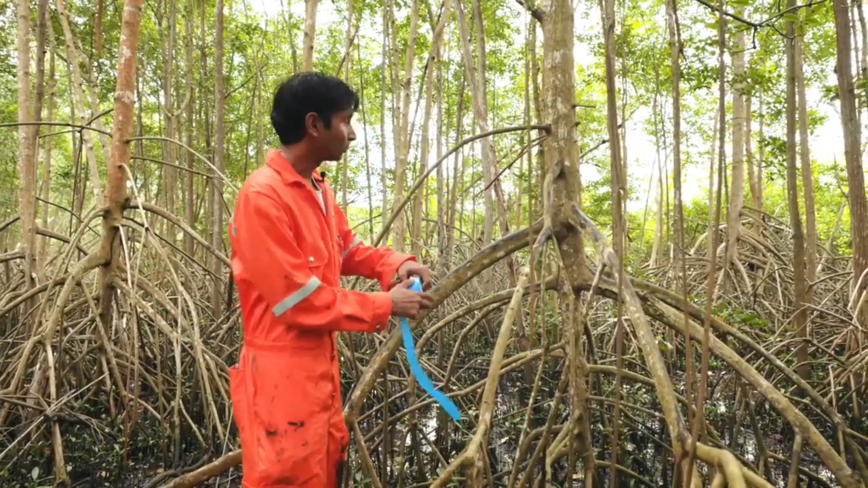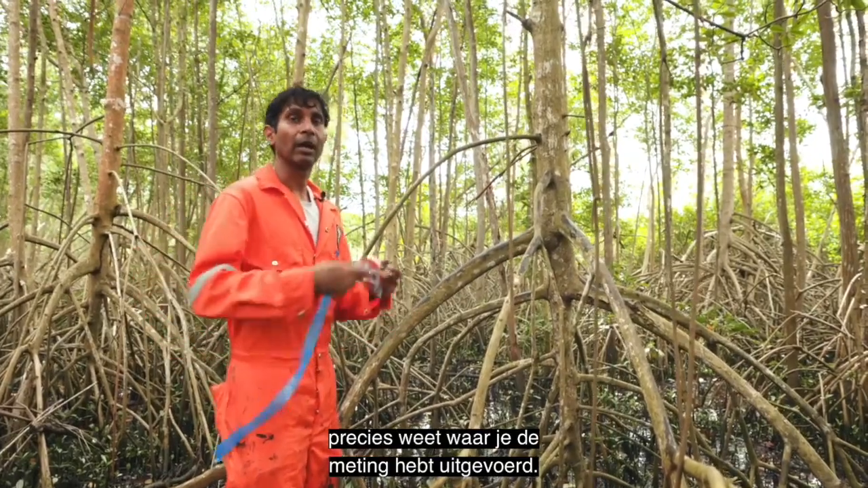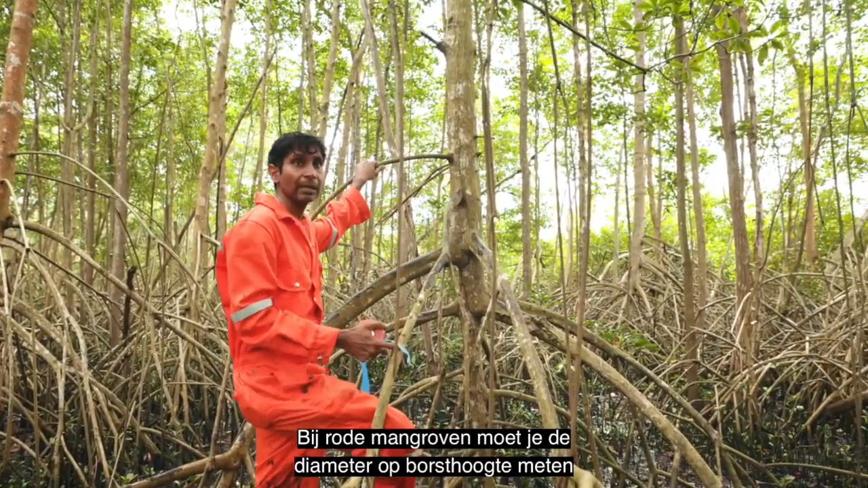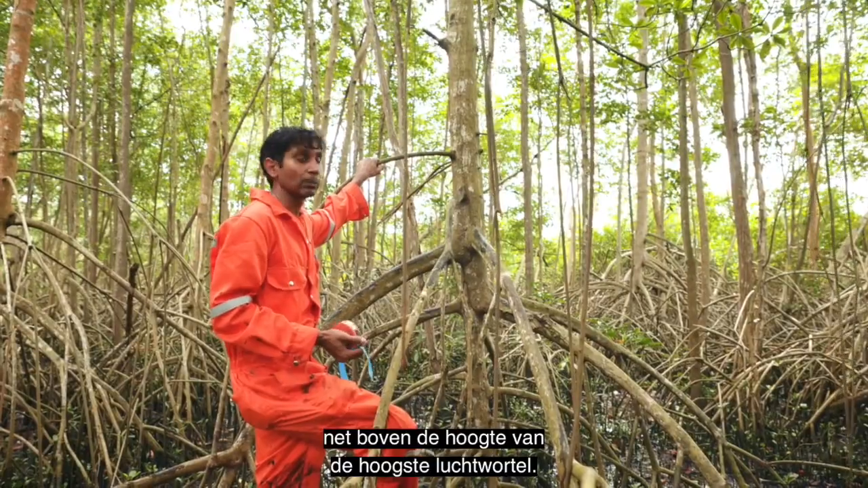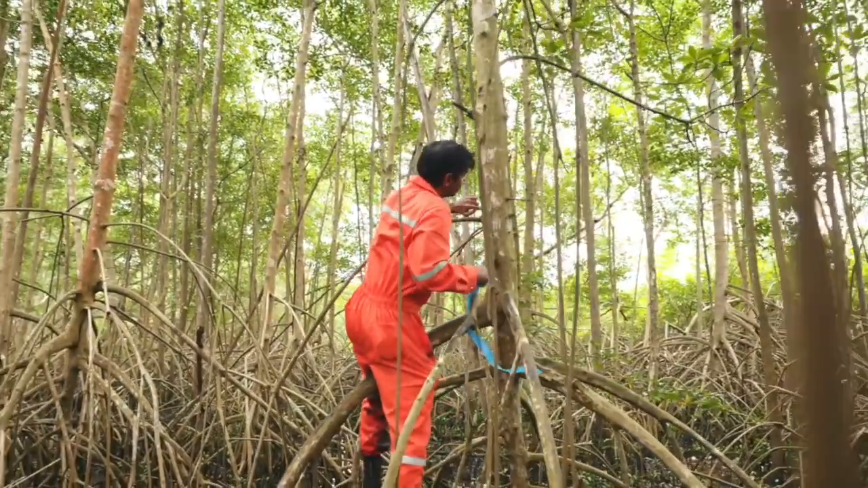This flagging tape will be picked up in the scans, so you're able to know exactly the location where you conducted the measurement. For red mangroves, you have to measure the diameter at breast height just above the height of the tallest prop root. So in this case, it would be right here.